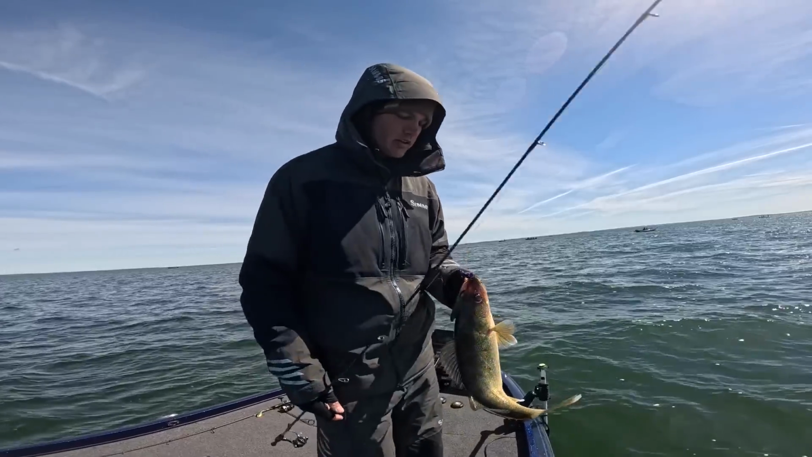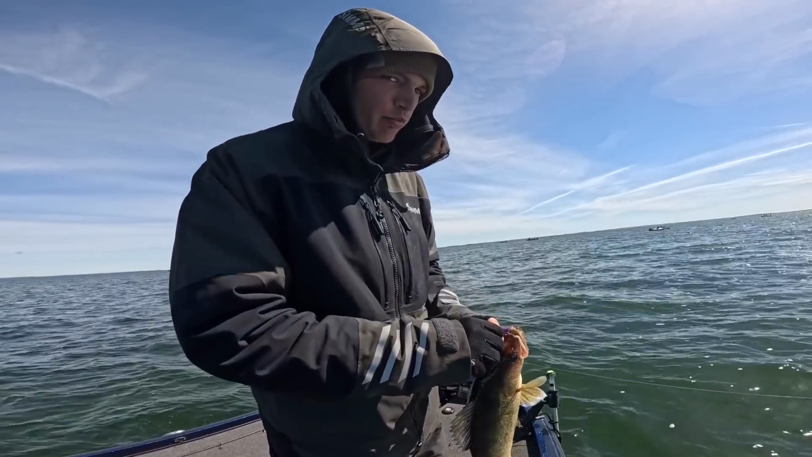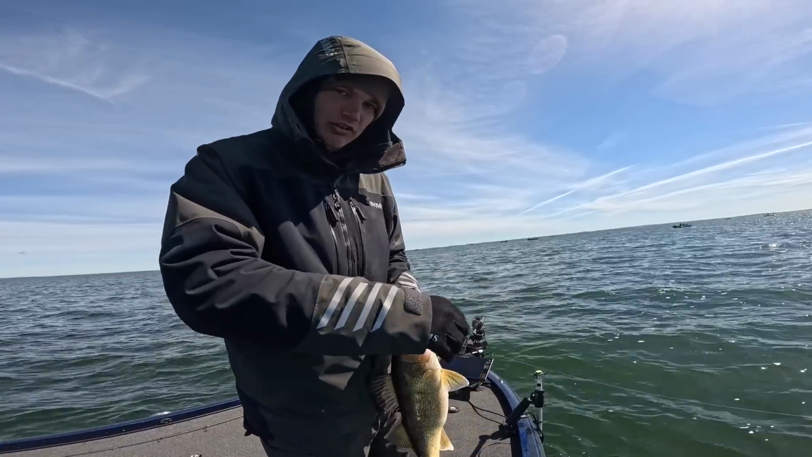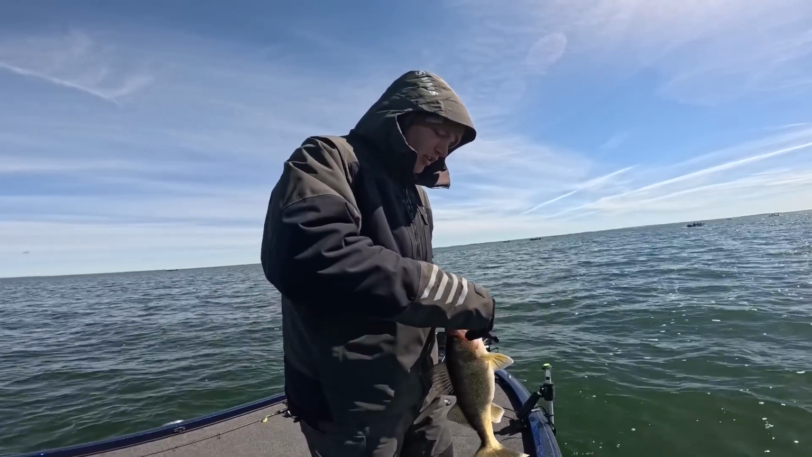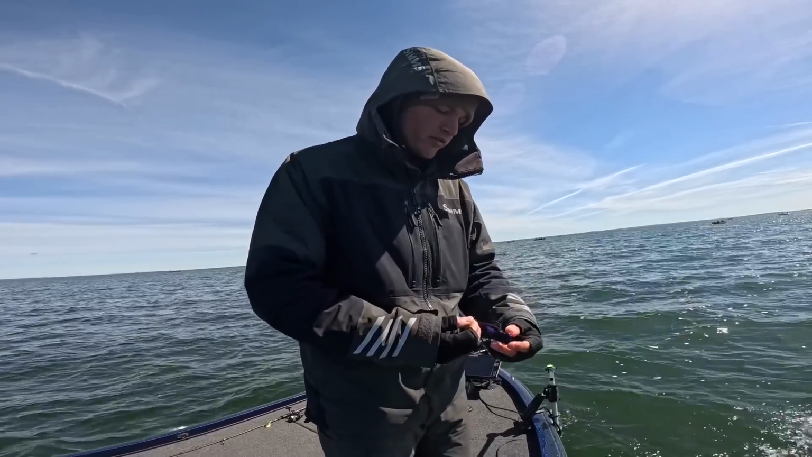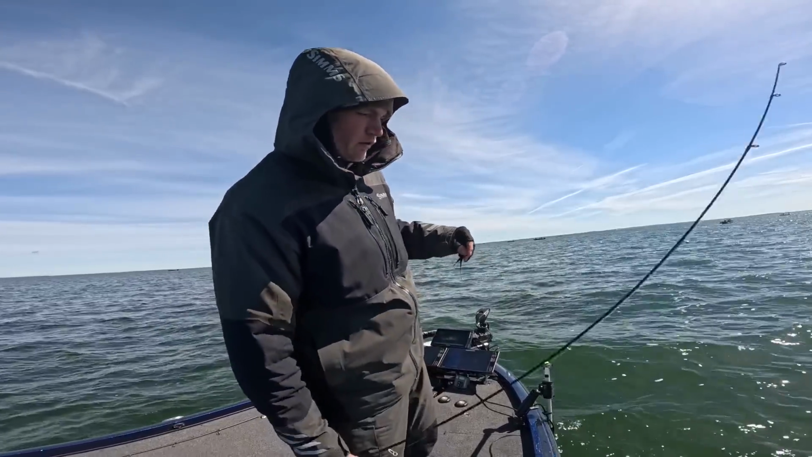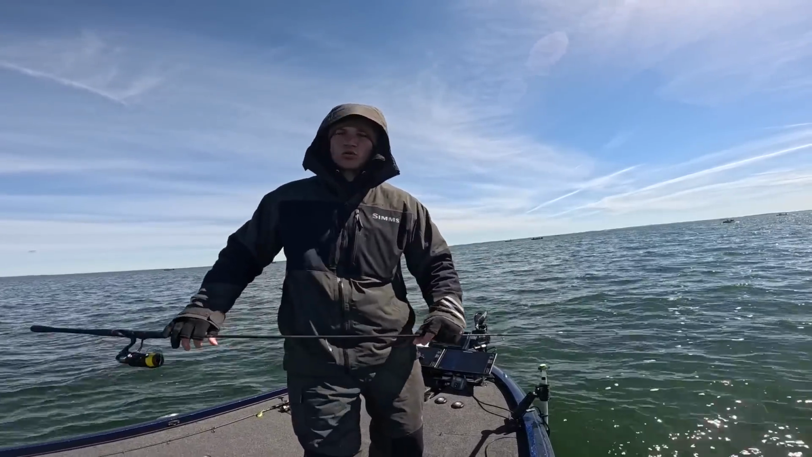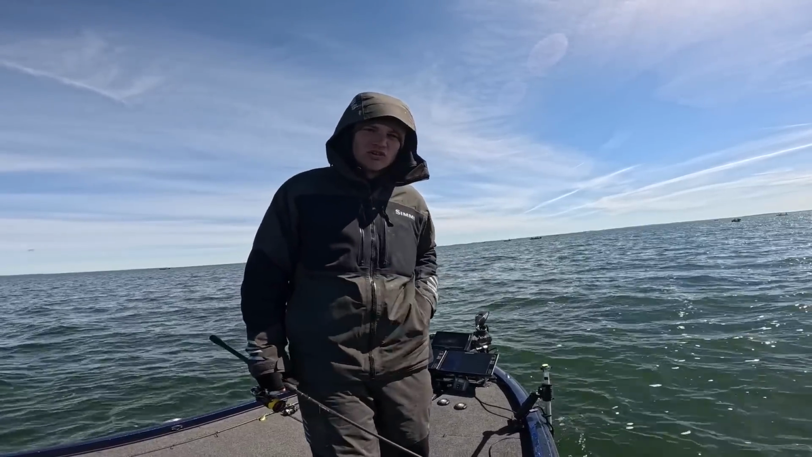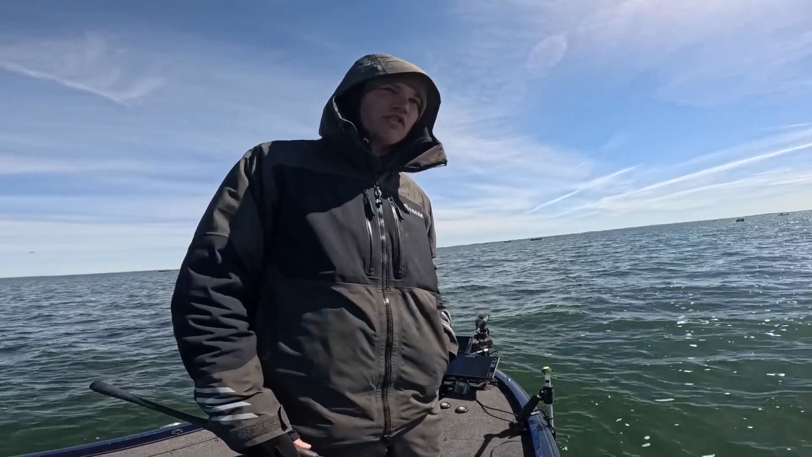Another little guy on the hair. Getting out pretty deep now. We're sitting in like 17 feet of water, and honestly I don't think I've ever fished out here this deep, but I've just been cruising upwind, facing the boat up, trying to find new fish. Honestly, I've probably gone a total of, I don't even know, like 400 yards maybe. Not very far, so there's quite a few fish in here.